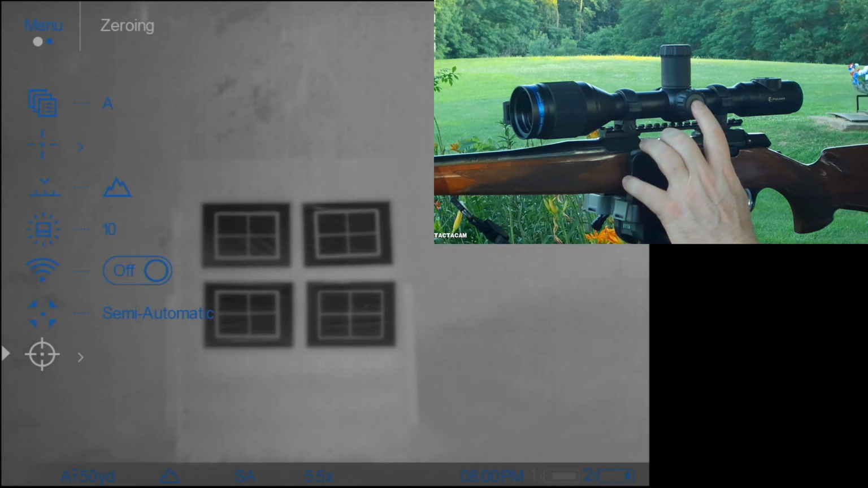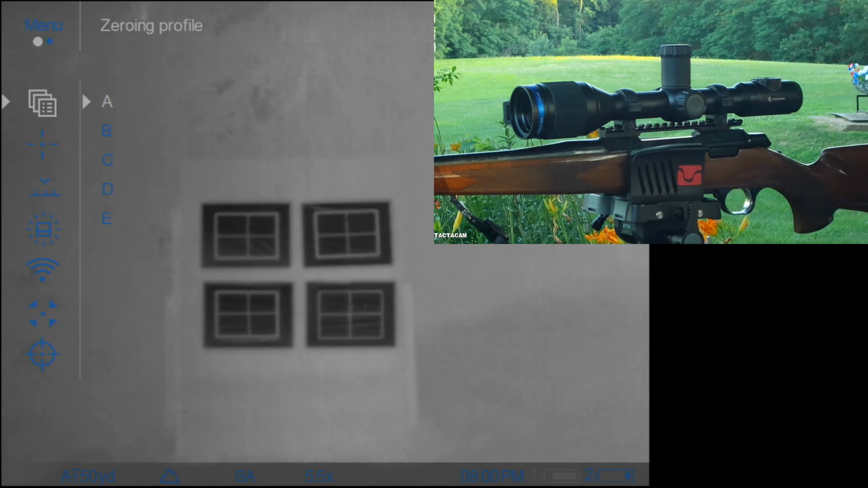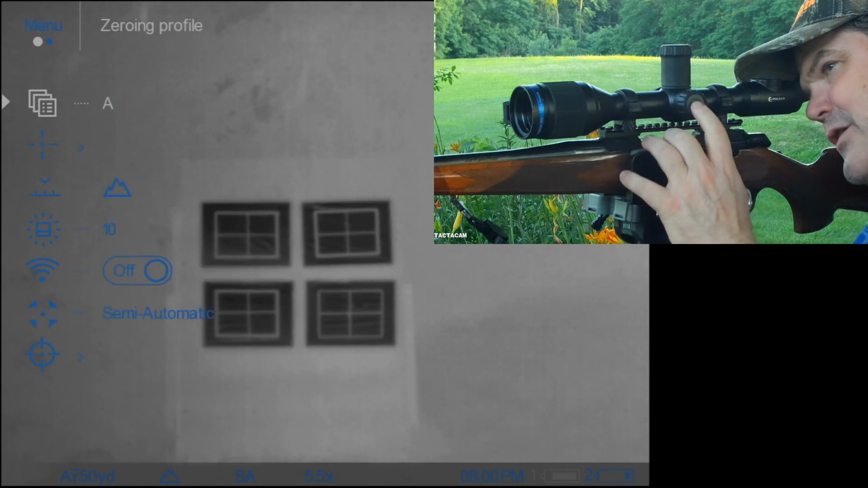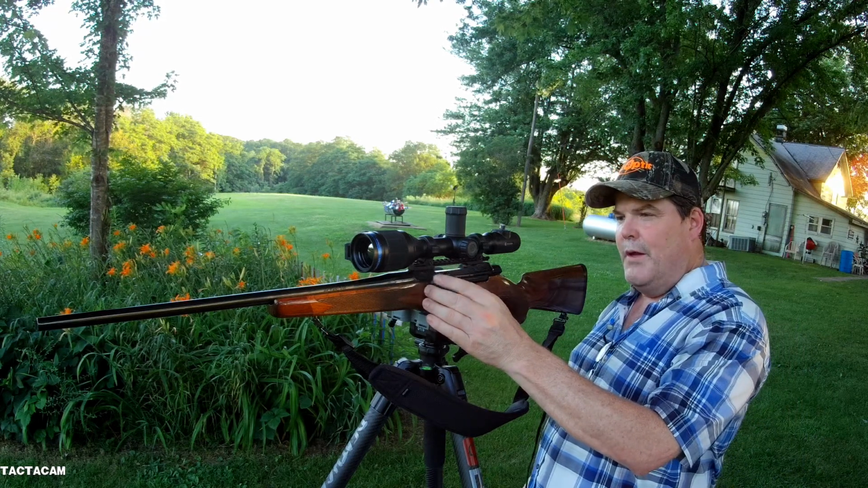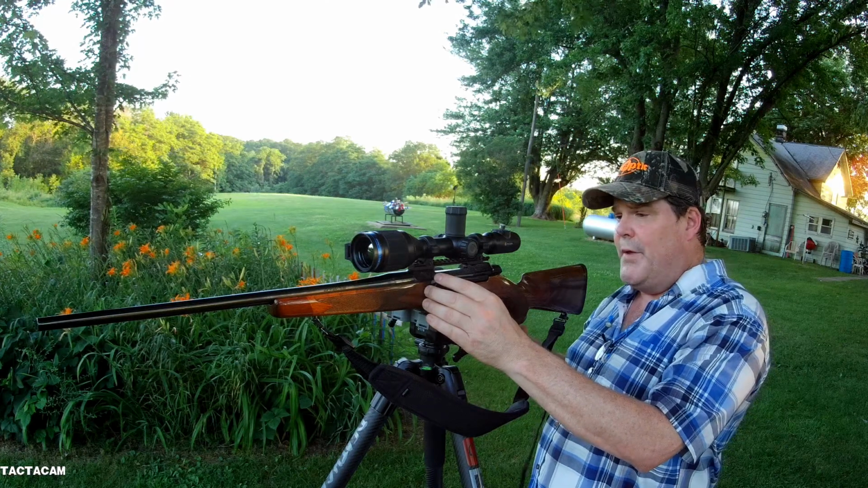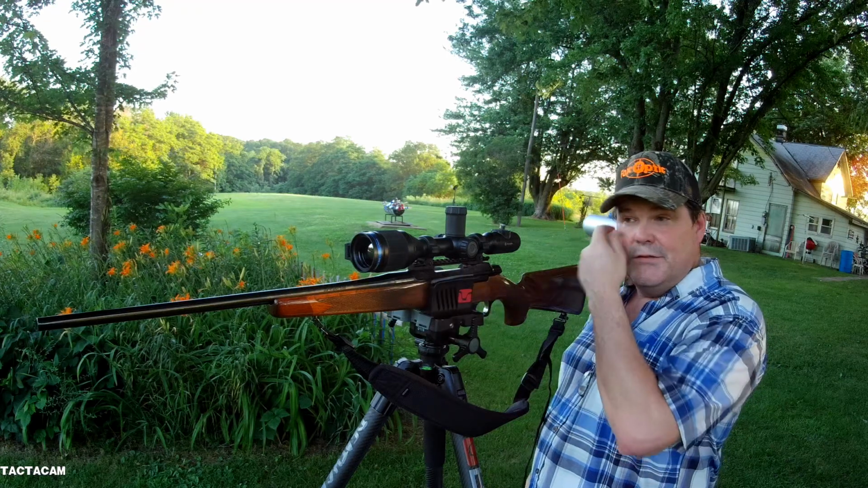What's cool about this is, up here in the profiling, you'll see that you can set 5 profiles, A, B, C, D, or E. What that's going to allow you to do is, let's say for example under my A profile I'm using a 100 grain bullet, shooting subsonic, and then under the B profile I'm shooting a 117 sonic or something to that extent.